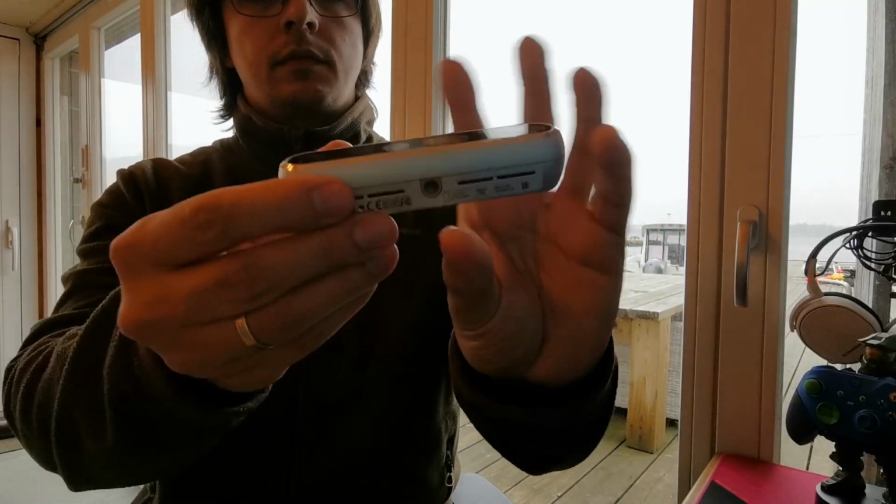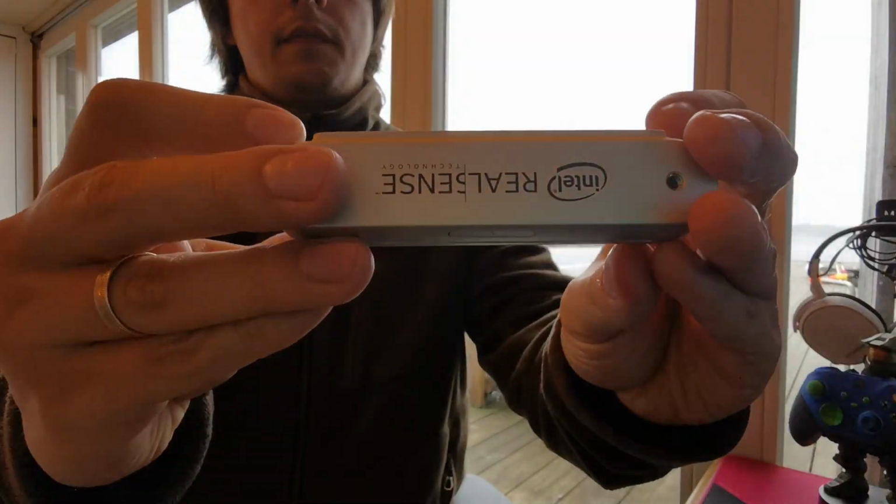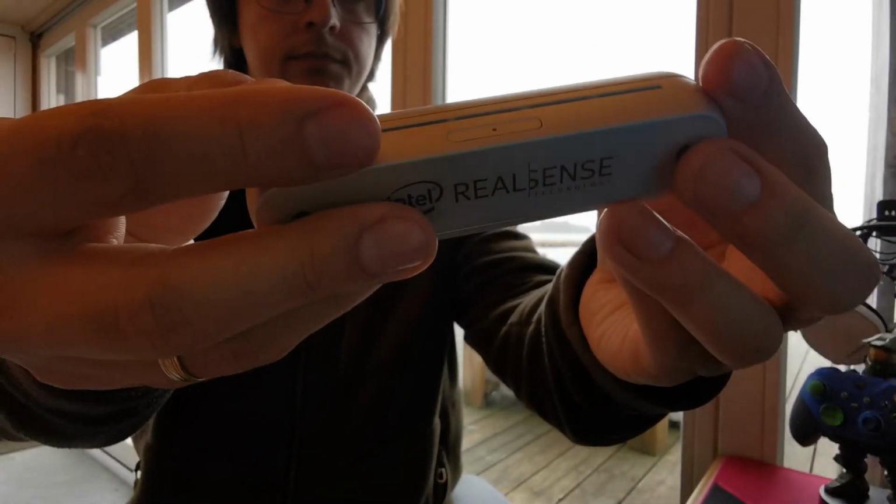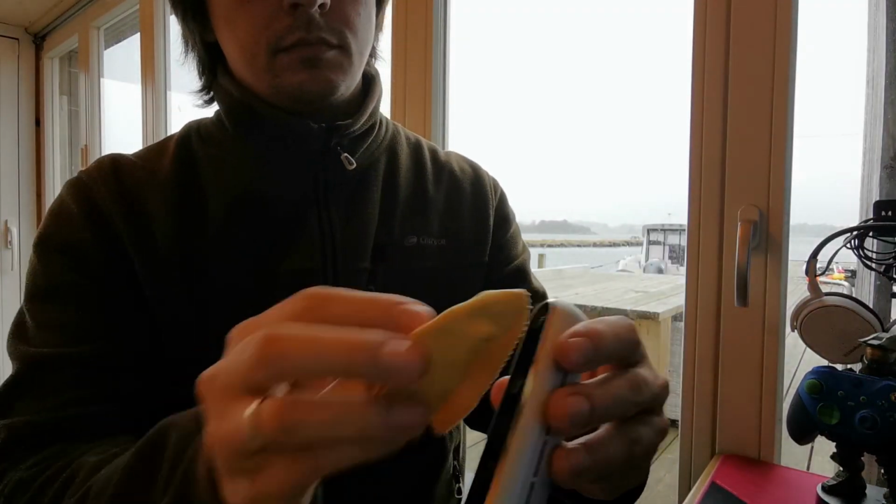The next competitor is the D455 from Intel RealSense. I don't have a specific overview of this camera, but you can check my previous video where there were a lot of different cameras. I didn't find the official price, but it should be around 400 USD, which is a little bit more than this camera.